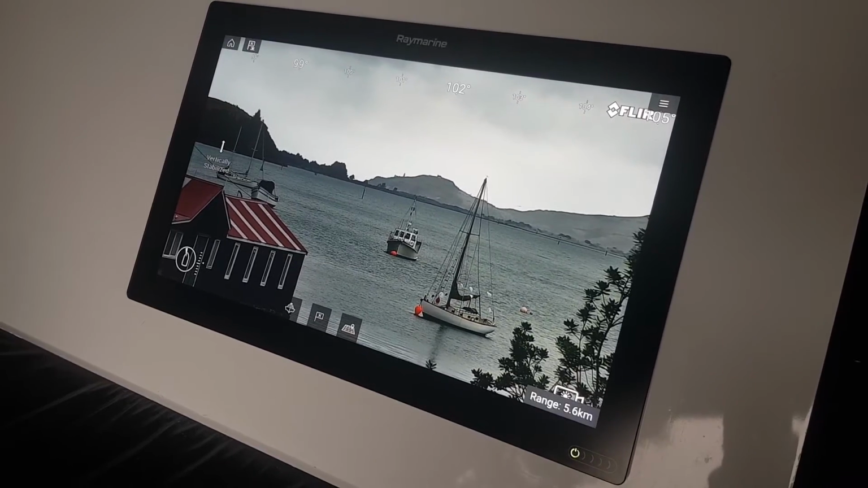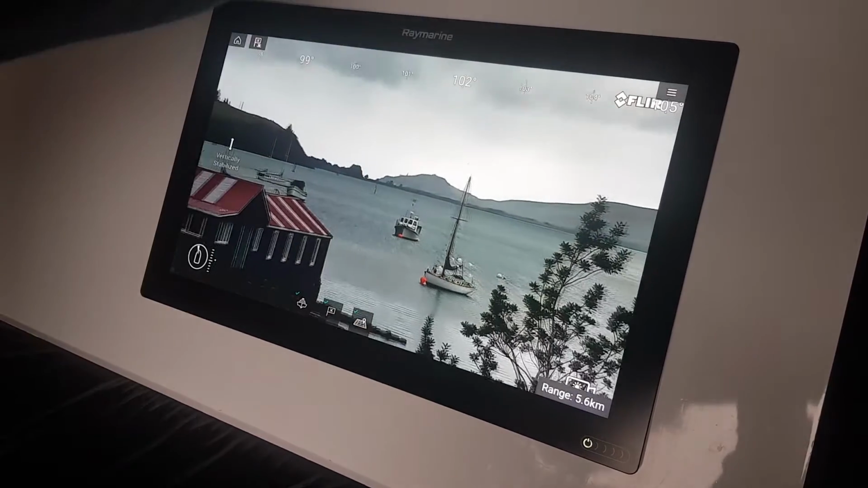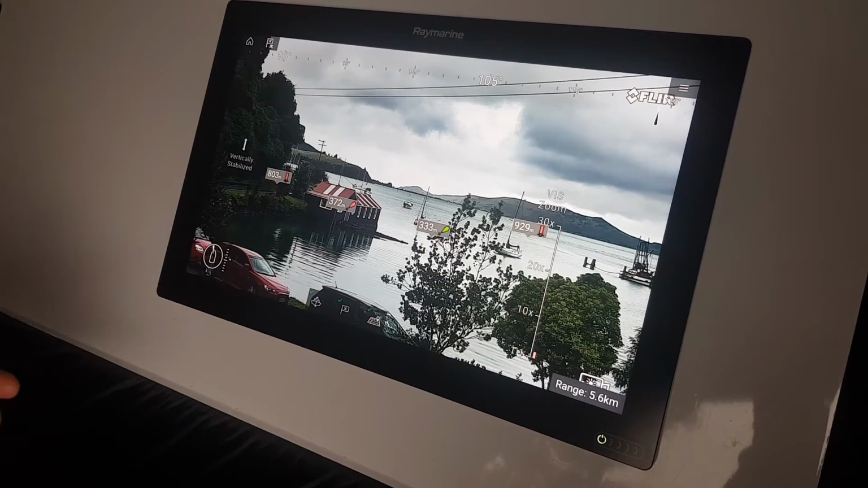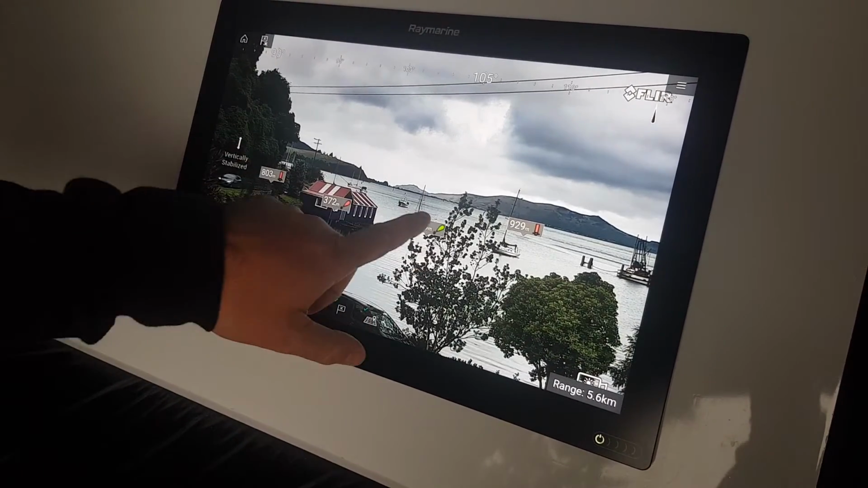Maybe if you just want to show us, do we have something we can demonstrate there, roughly how she would look? We'll give it a go. We'll just have to do a bit of zooming out to get the horizon line set. So with augmented reality, it is a Raymarine only feature. Basically what you do is you set where your horizon point is. At the moment it's probably currently down here, that's why all the targets are off there.